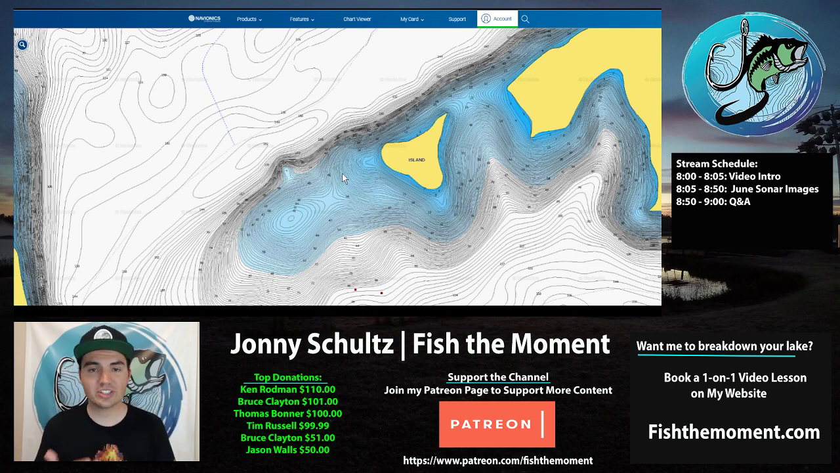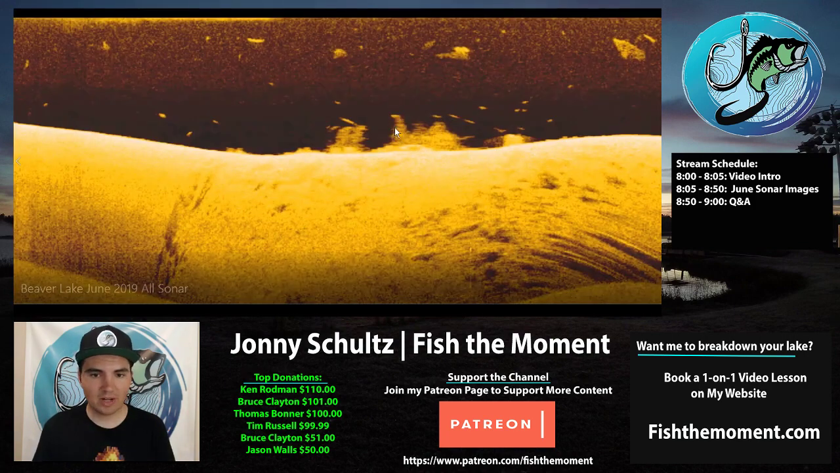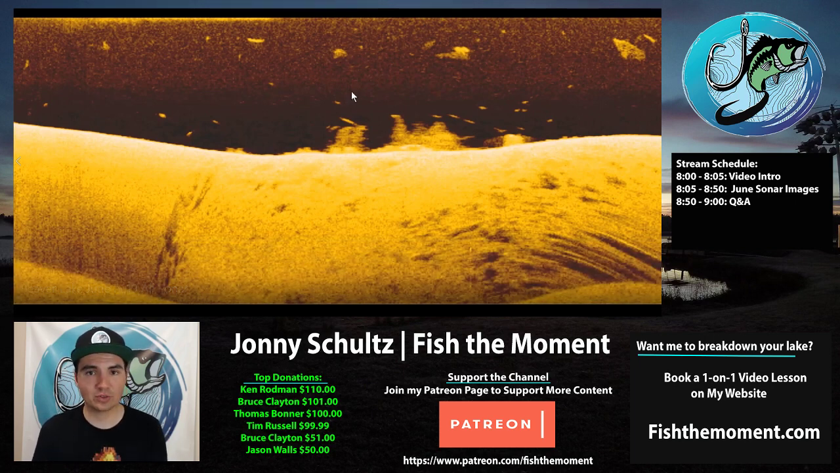Then sometimes you might just see brush down there. And if you don't see any brush, a lot of times I just ignore it. If it's just the brush piles, no bait, no fish, I also ignore that. I'll mark it, I'll save it for later because maybe that's a good brush pile in like December or January, but it's not good in the summertime.